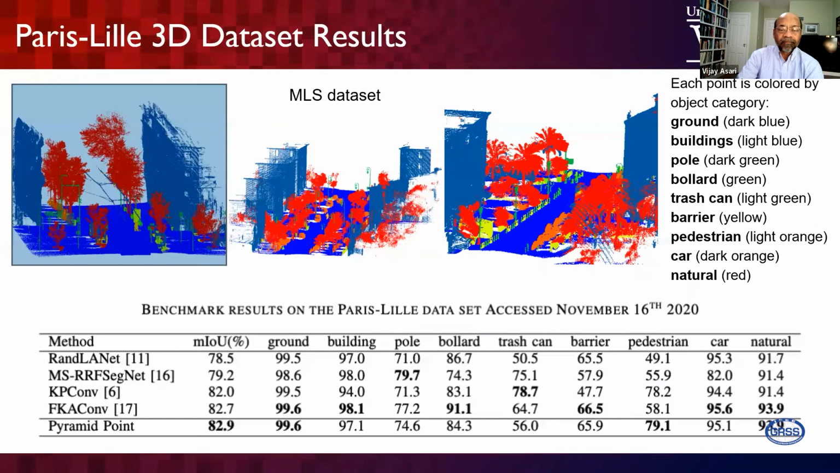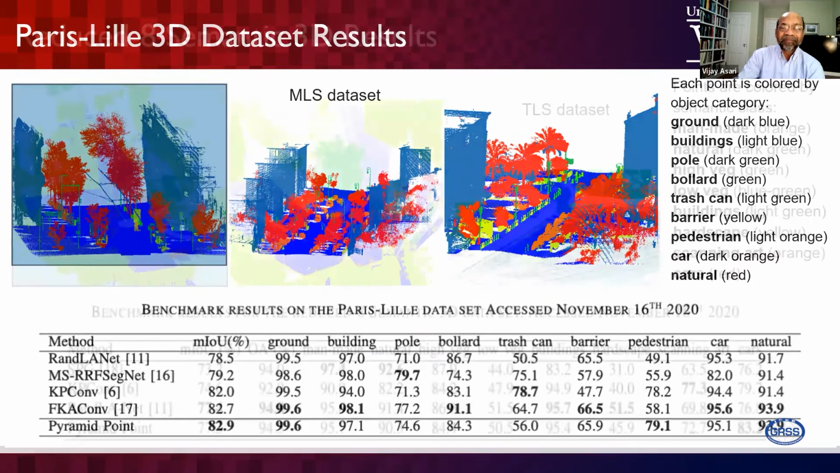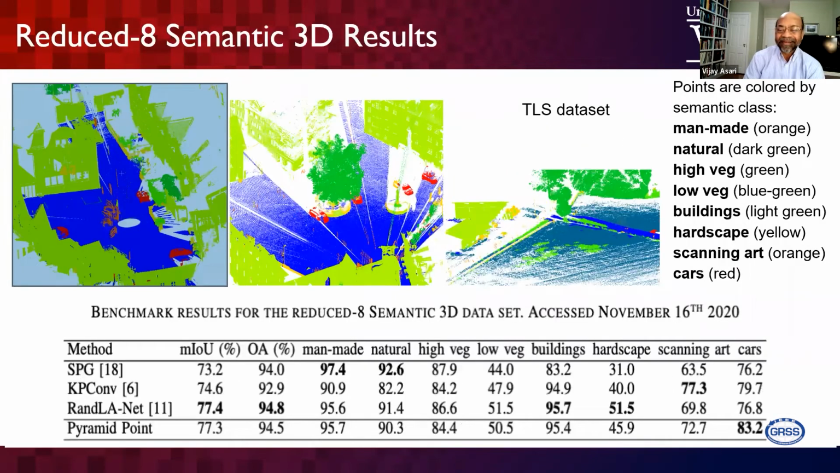So we applied the pyramid point architecture for the MLS dataset, and we found that its mean IOU is better, but it's not extremely good. So what we found is the pyramid point is good for aerial data, not for the MLS, and the TLS also not that good. Only for the cars we got a better result in the case of the TLS dataset.